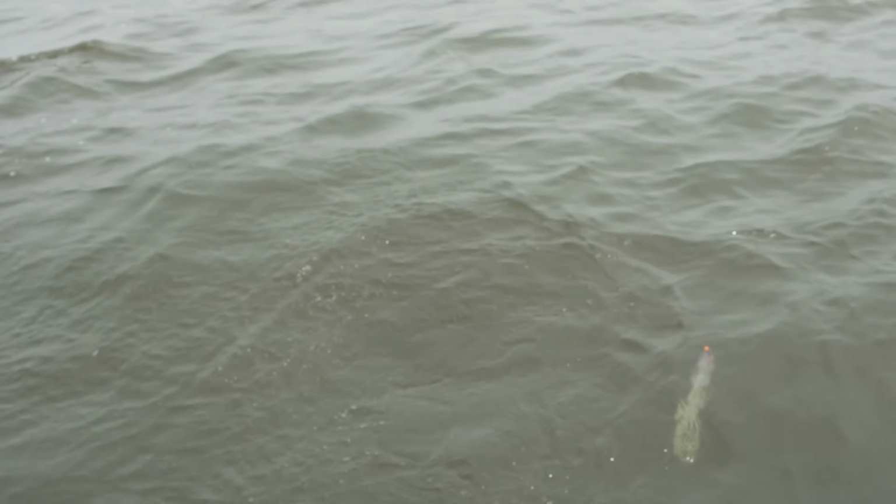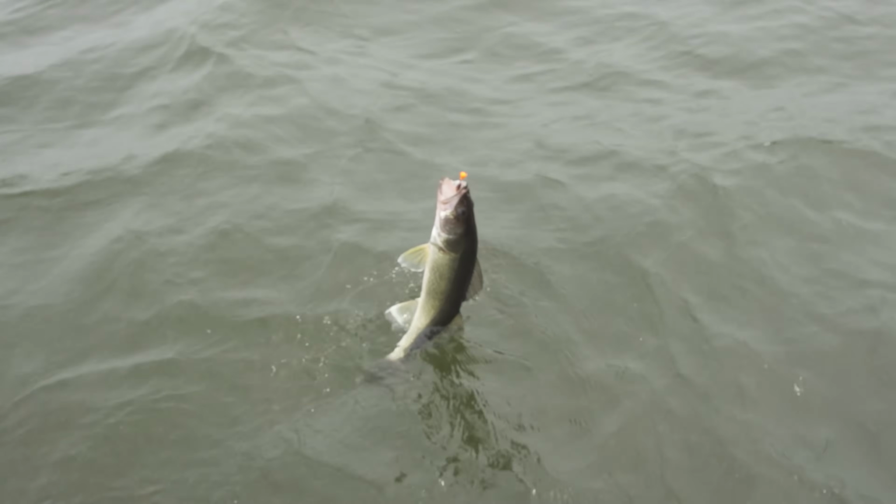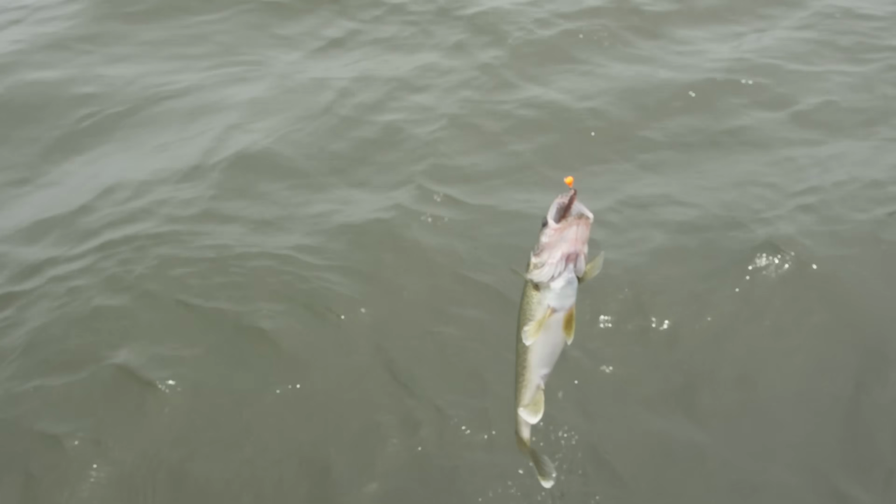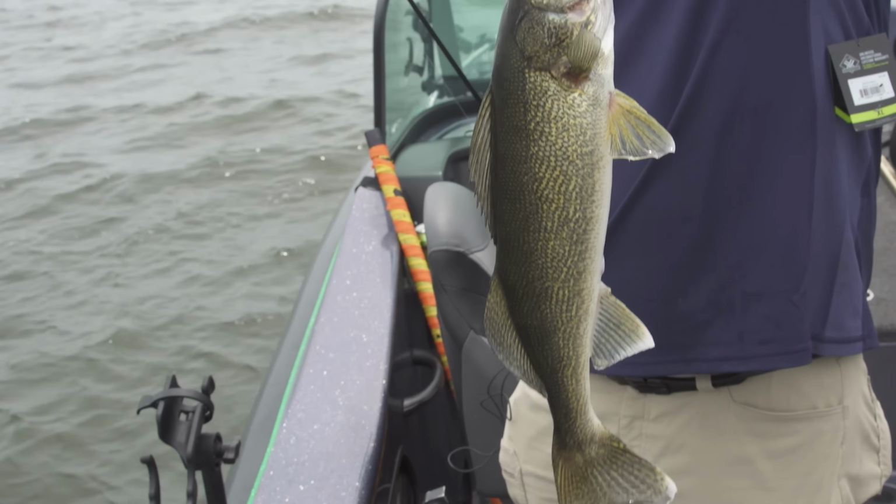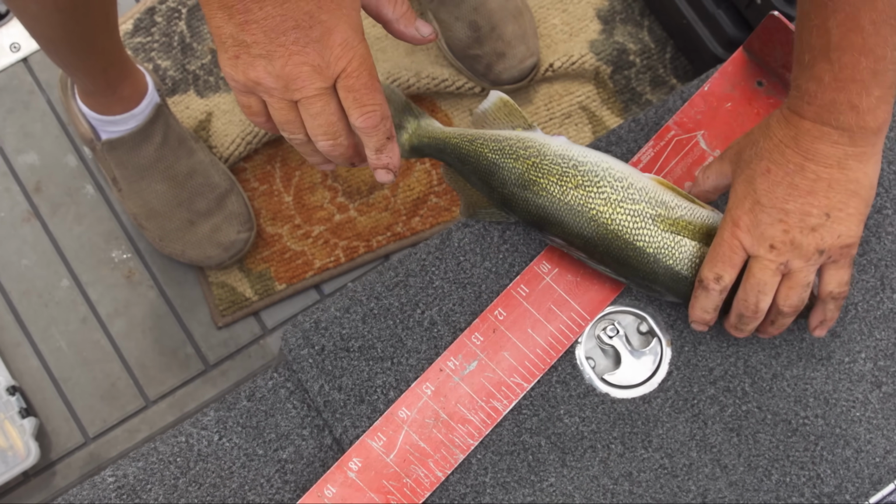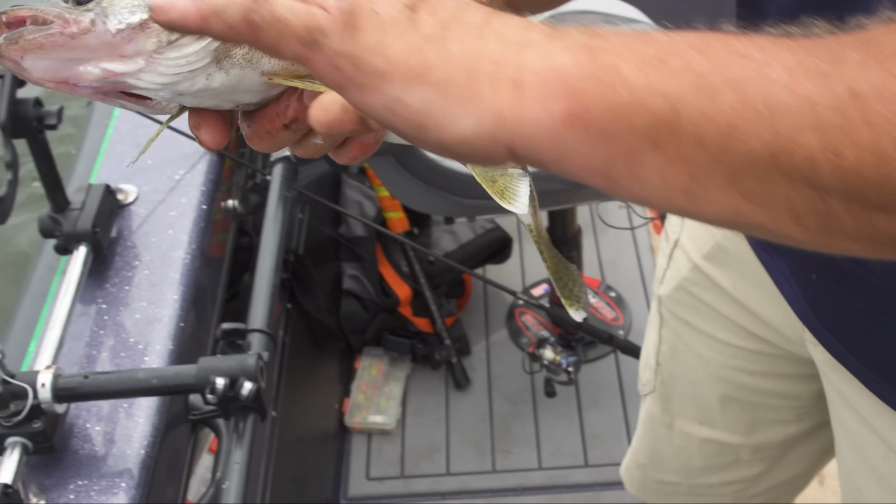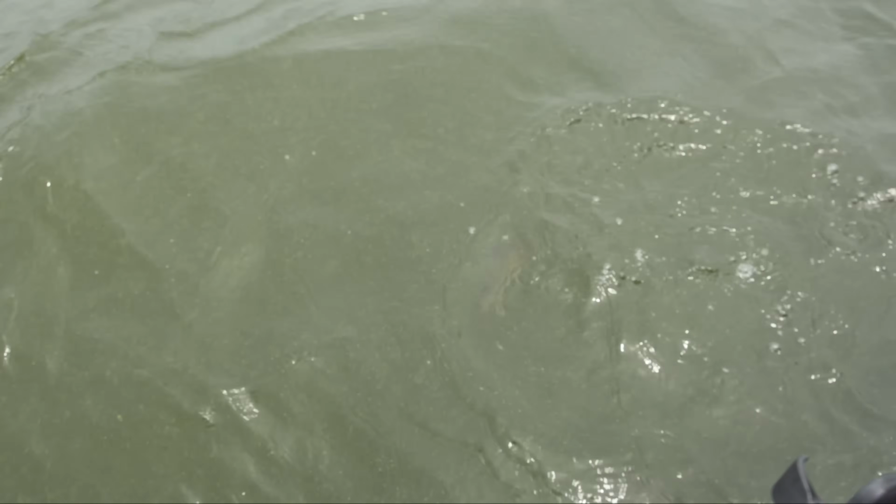Boy, again, when you start thinking about these fish, they're all in that 15 to 17, 18, that might be another 18-incher right there. Oh, is that one healthy? That one's been eating for its size. Oh, man, look at that fish, everybody. 18 and a quarter right there. Nice fish like that. Like I said, these are the most productive fish in the system right here. Let's let her go. See ya, honey.